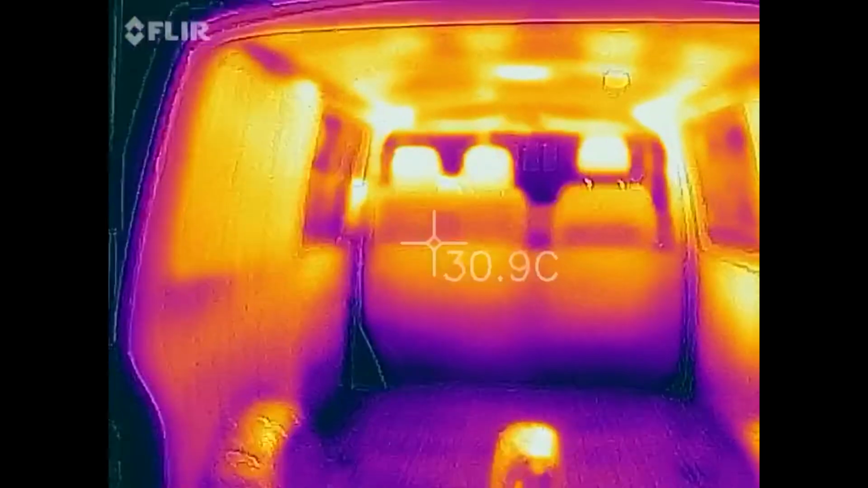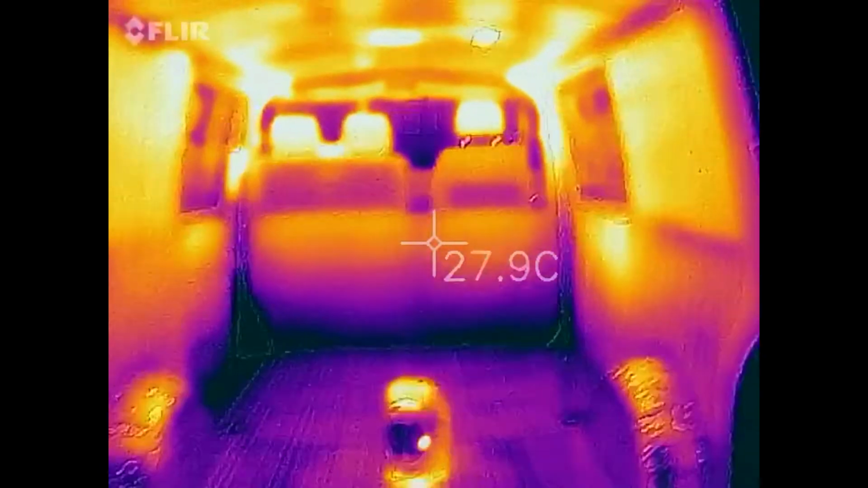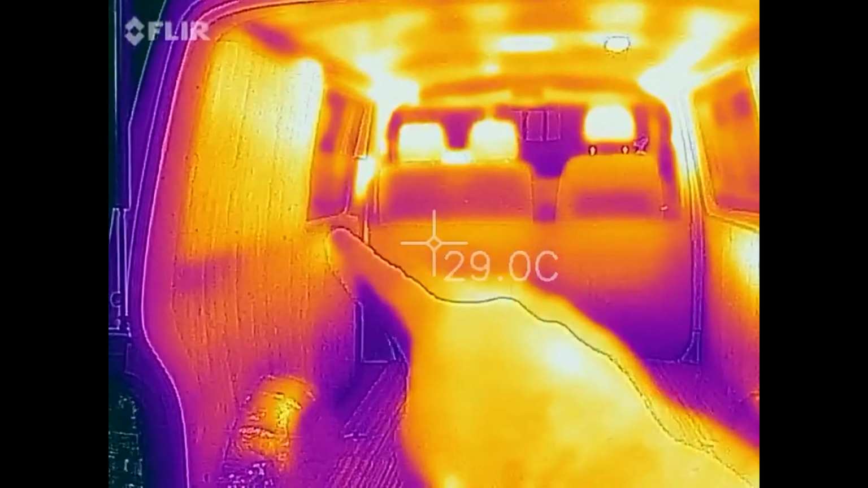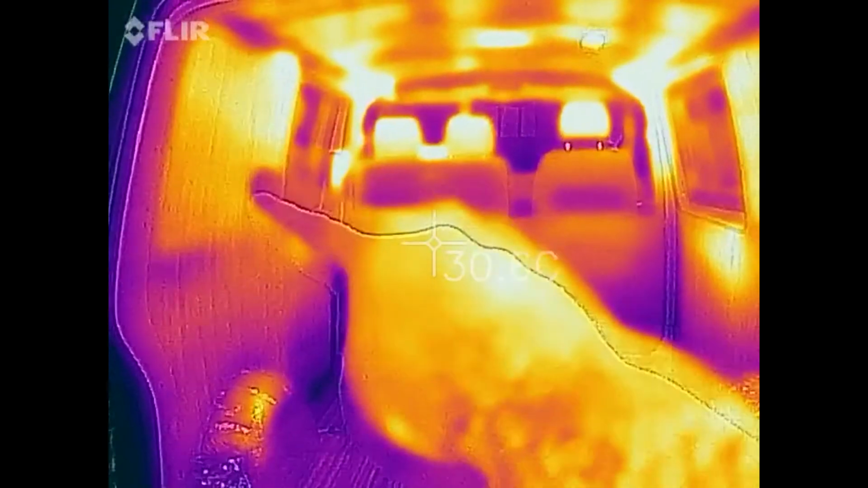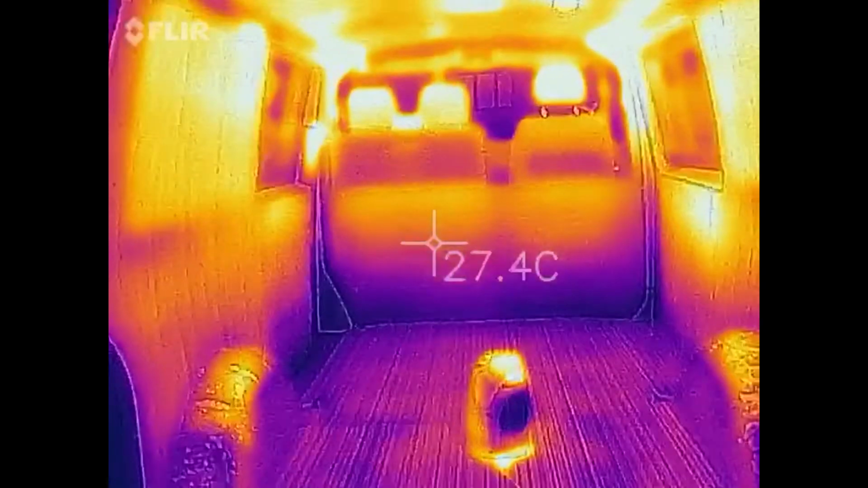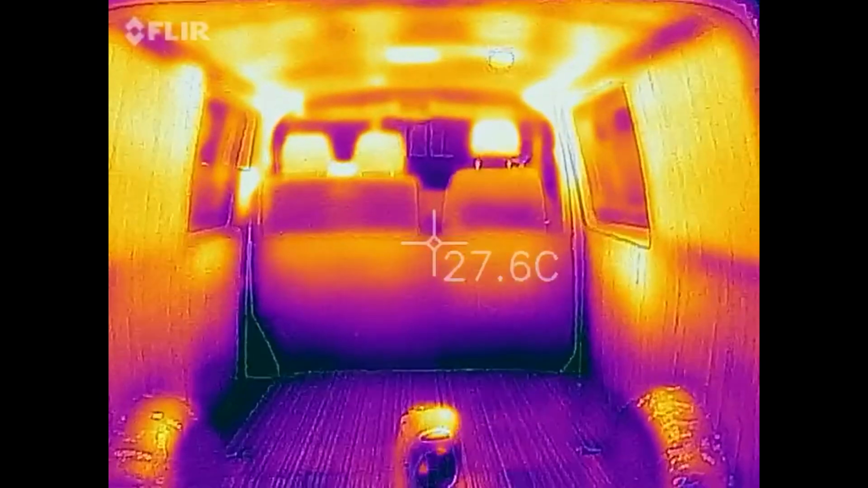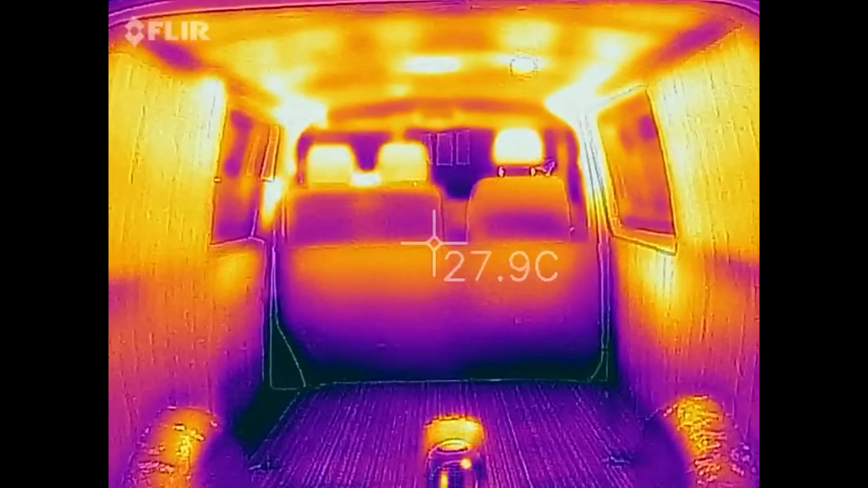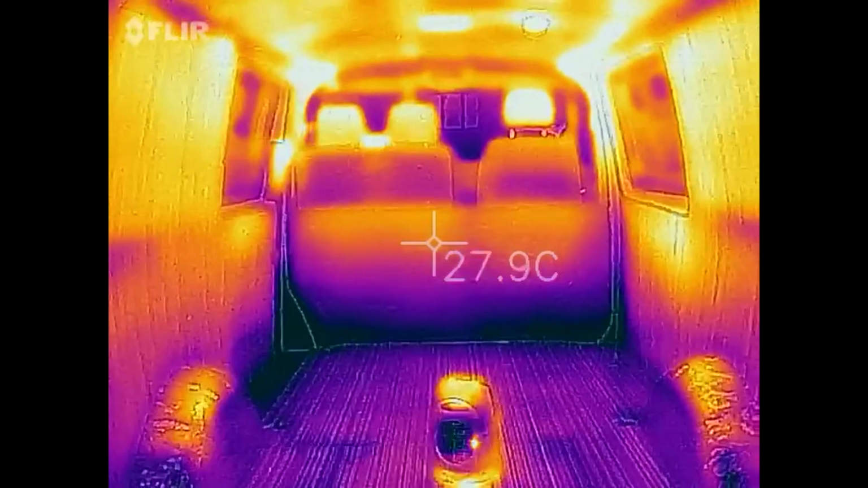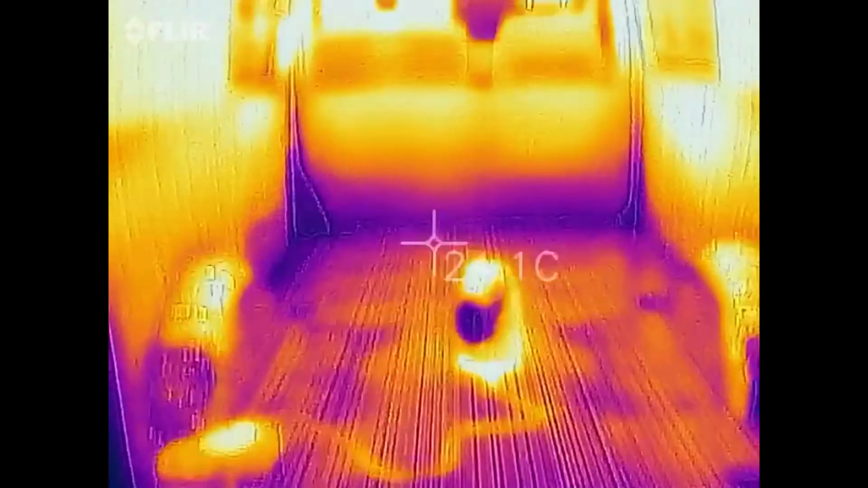Just stand back here a minute. And I'll tell you something, since the panels are all back on, it's retaining the heat in the panels. That went cold really quickly when I was filming last time. That's awesome, that's staying really warm all the time. You can see the top of the headrest where all the heat's been pushed forward, because the heat's built up so much in the back here because it's not going anywhere. It's pushed all the heat forward. Absolutely perfect.